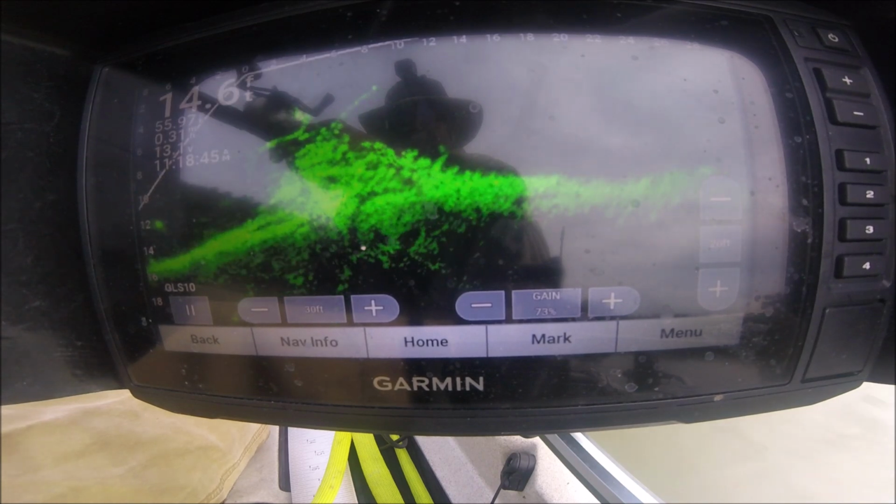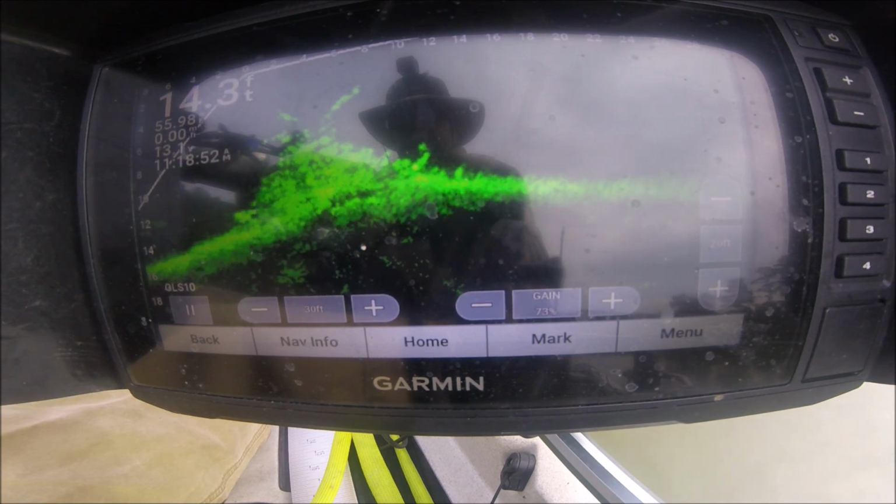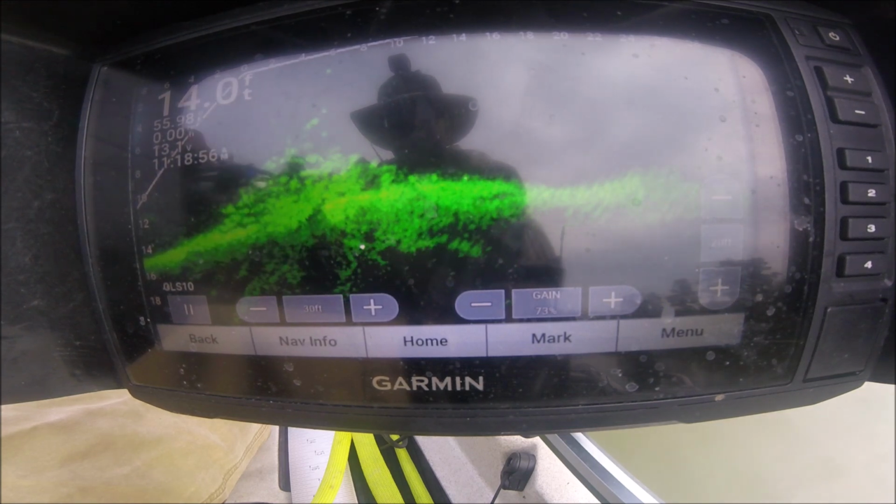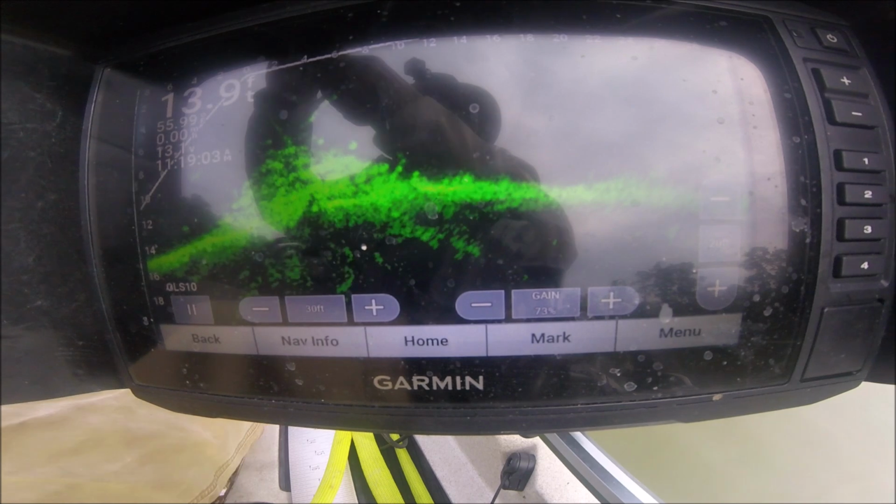Big old massive thing here. Should be some fish right in there. Catfish.